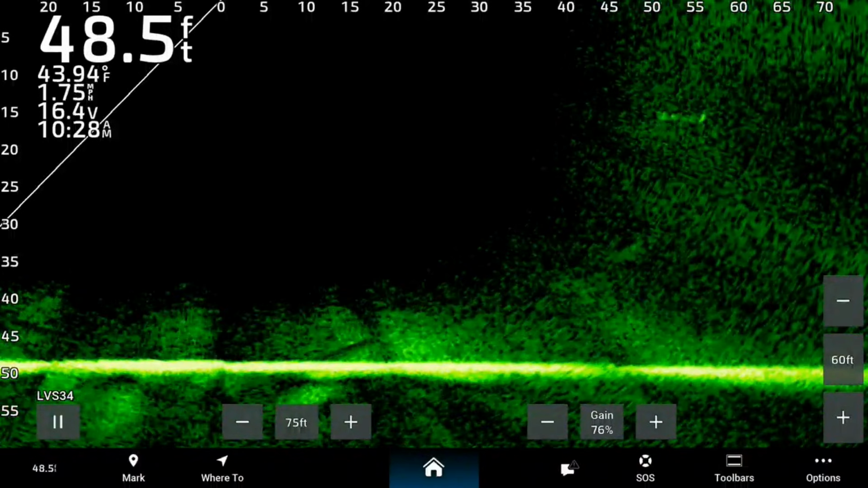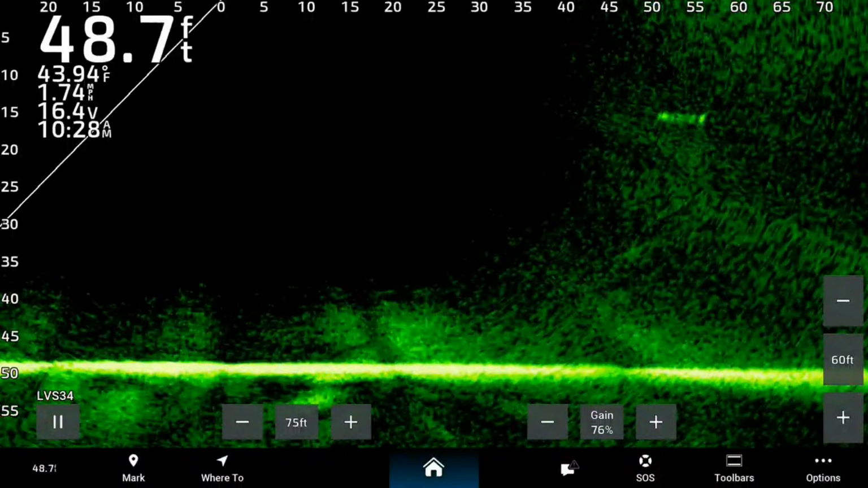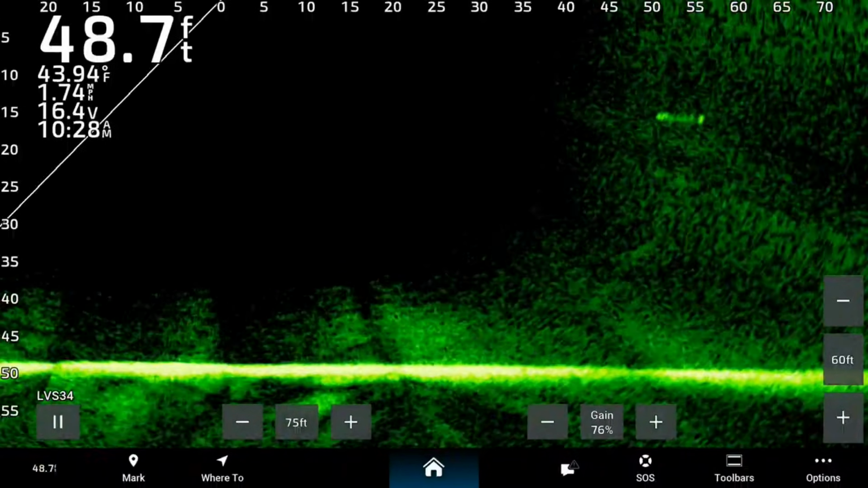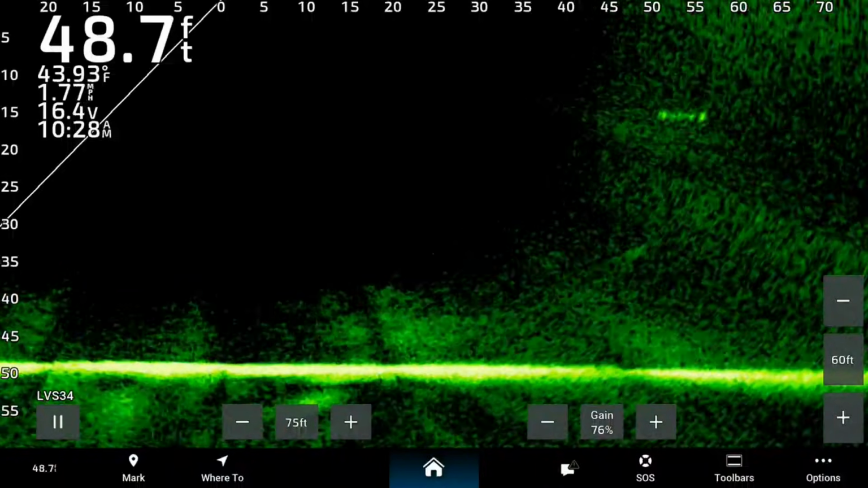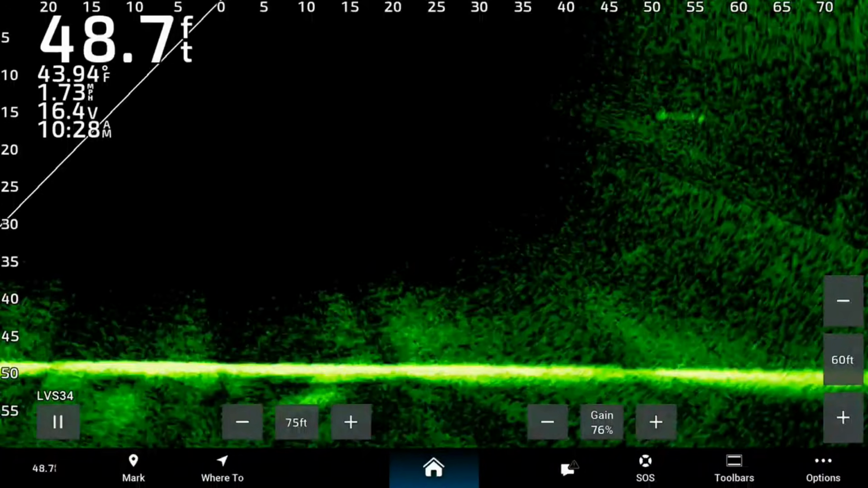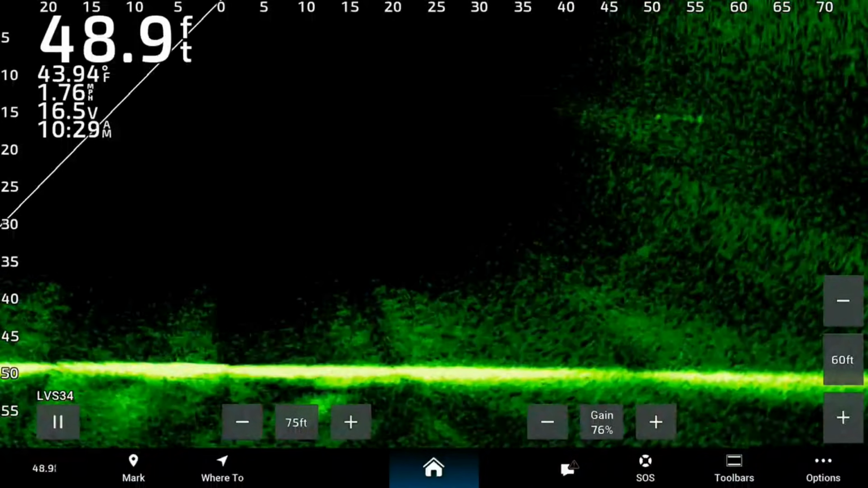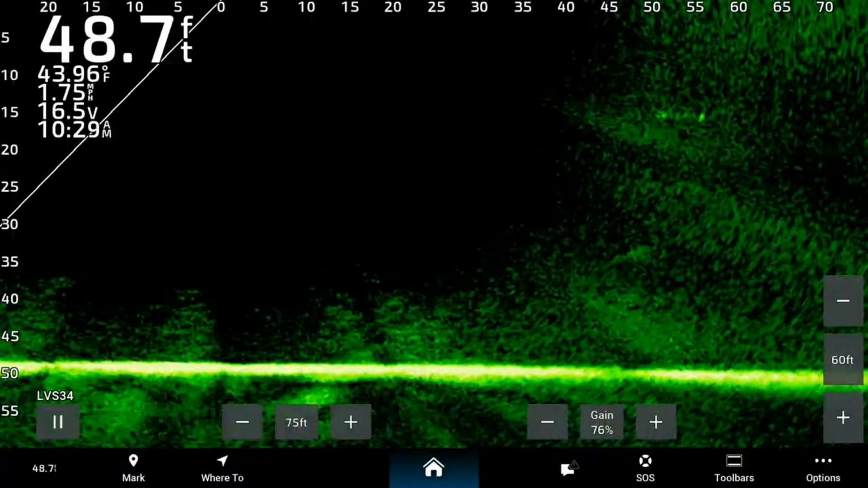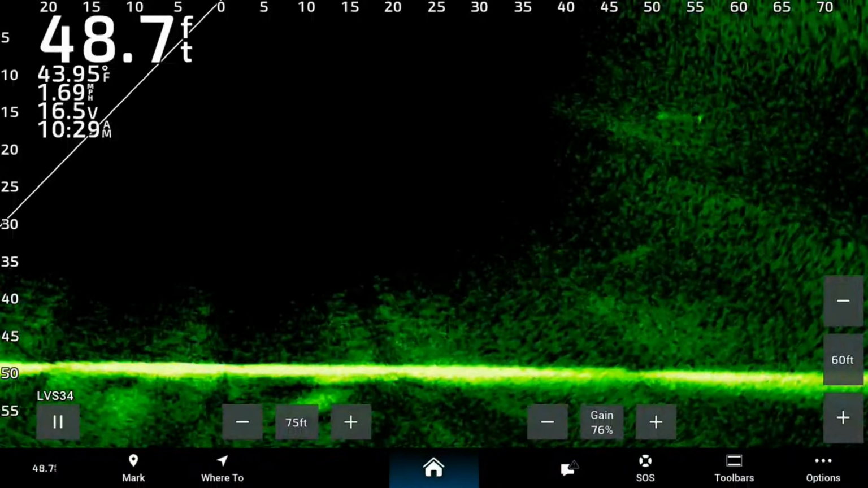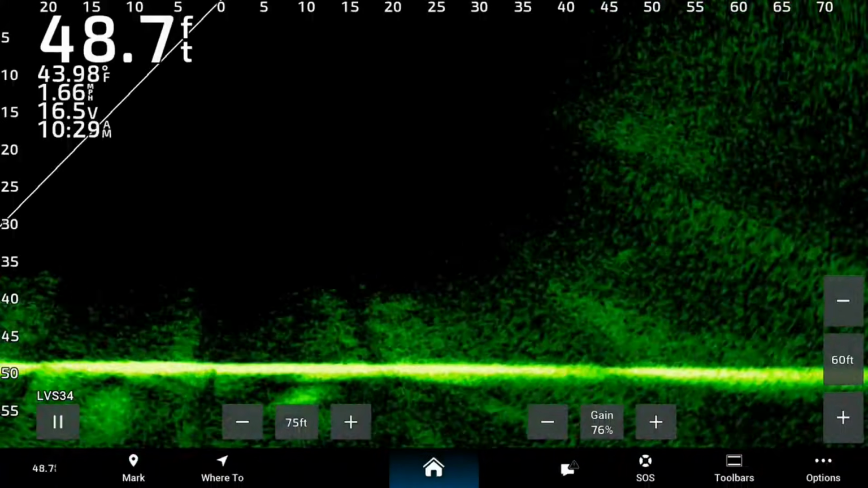Many times I can put both downriggers out and pick up both at the same time, and we may do that just so we can play around with the settings a little bit, so that you guys can see exactly what this thing can do and how far you can stretch it out once you get it down there. I'm surprised we can't find that other one. That should be down a little bit. I don't think we're at 70 feet.